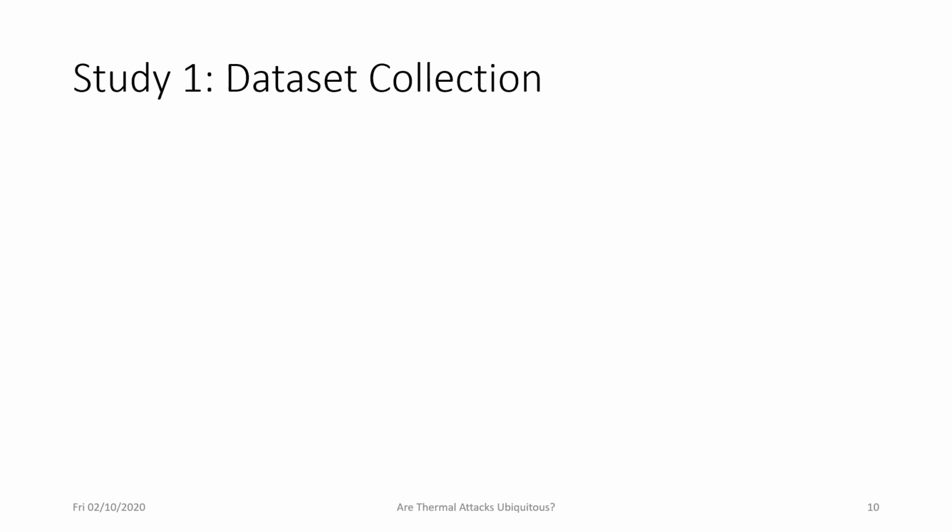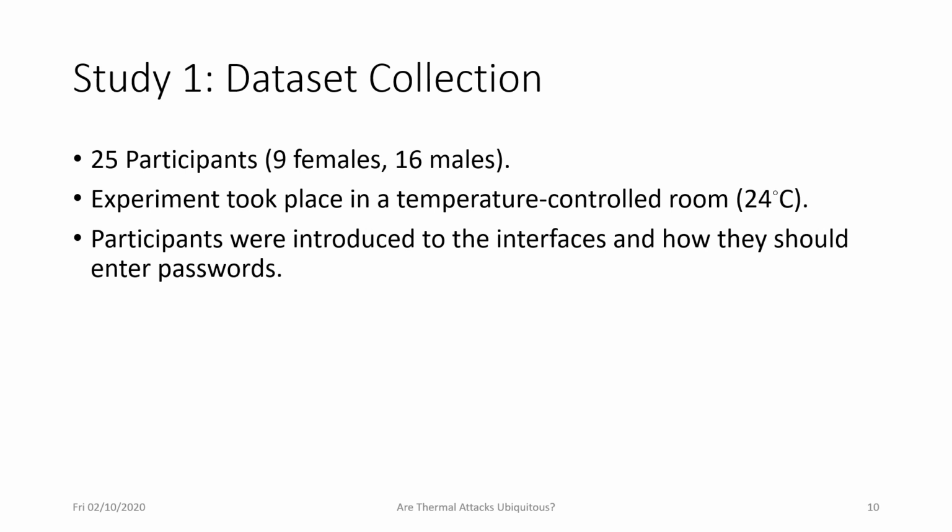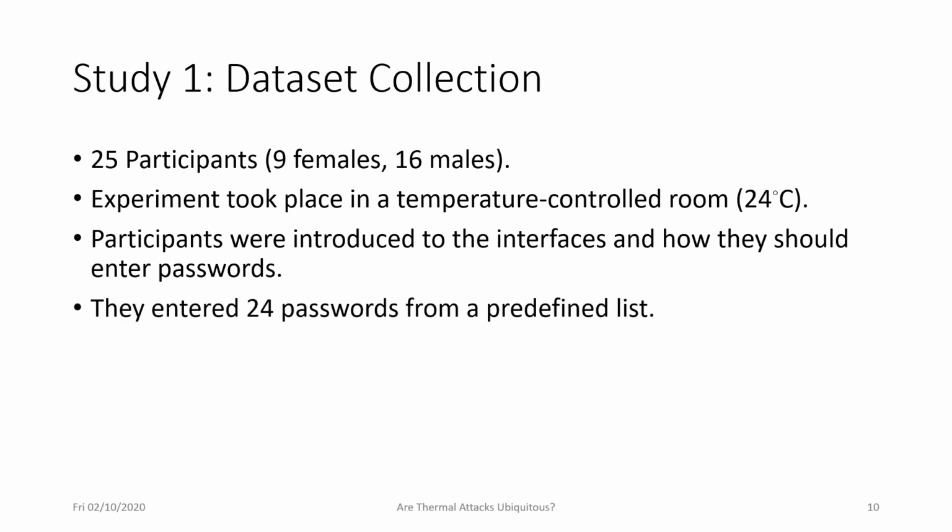In study 1, the aim was to collect a data set. So we invited 25 participants, 9 of them were females, 16 were males. The experiment took place in a temperature-controlled room. The temperature was fixed at 24 degrees. The participants first were introduced to the study. They signed the consent form, and then we introduced the interfaces and how they should enter passwords. After that, they entered 24 passwords from a predefined list that we provided.